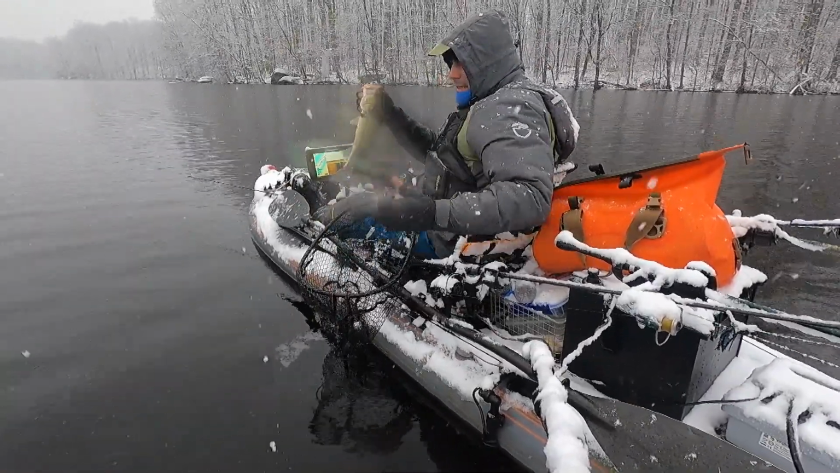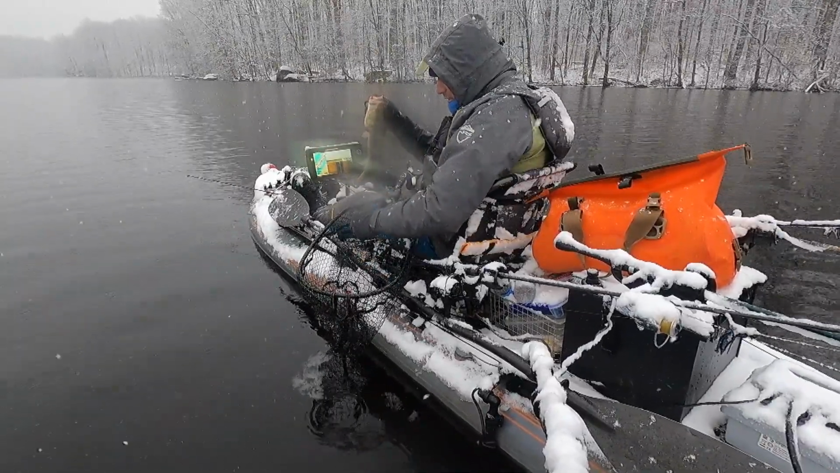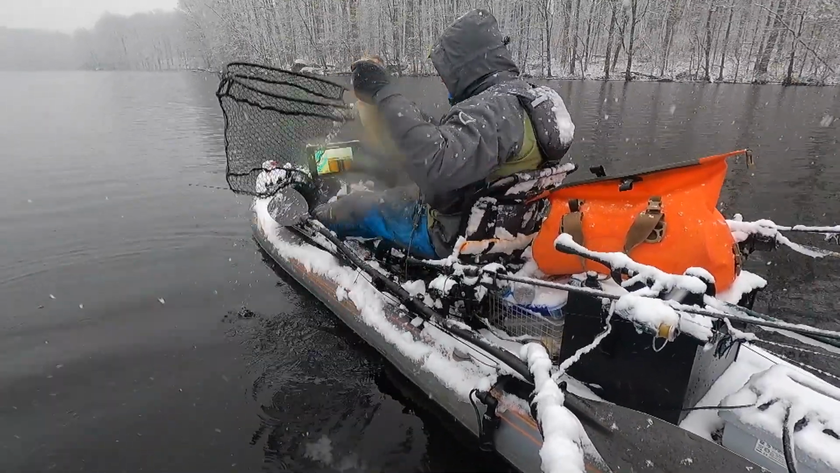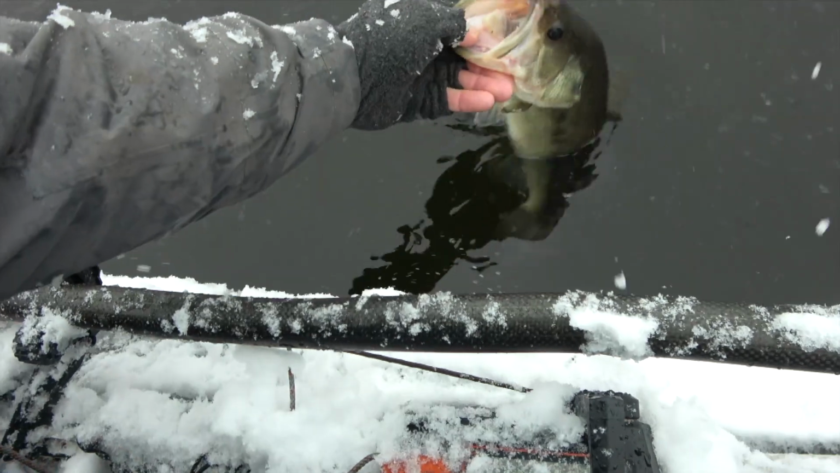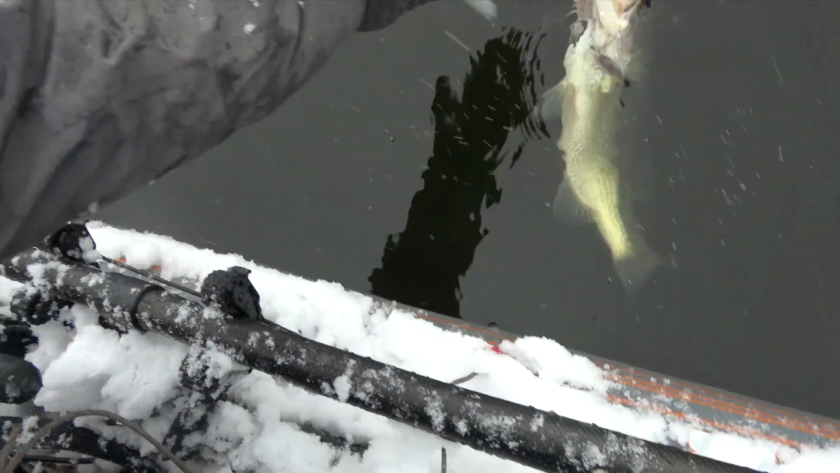But the key is you've got to get near the bait fish to catch them. So nice. First bass on the blade bait. We'll go ahead and get him back in the slushy cold water. Thank you for playing.